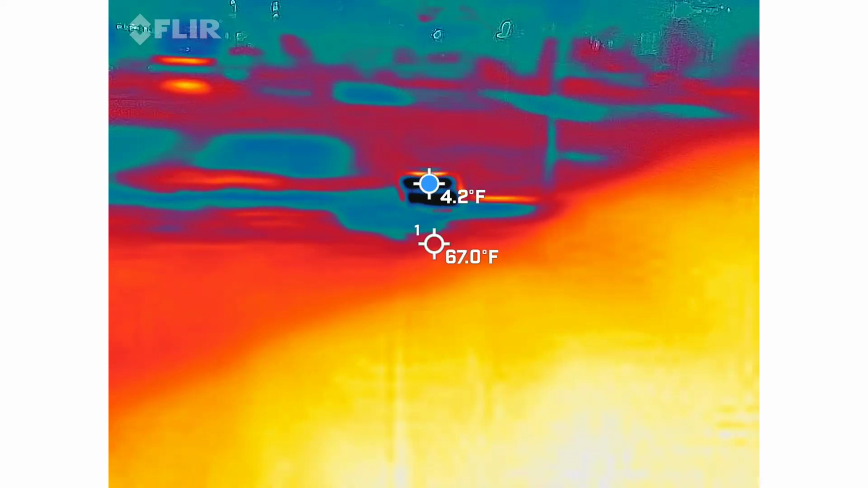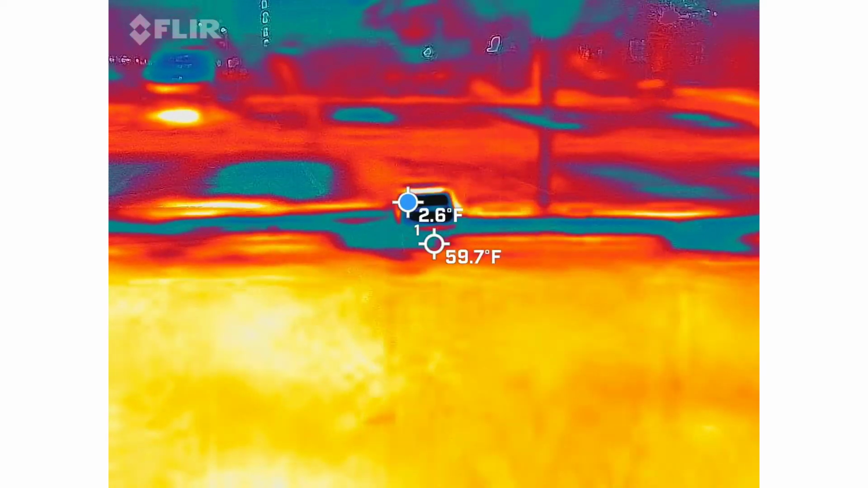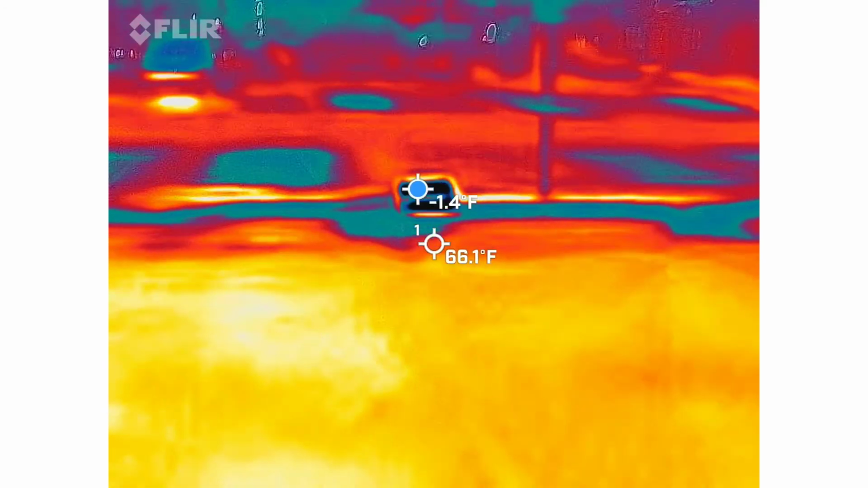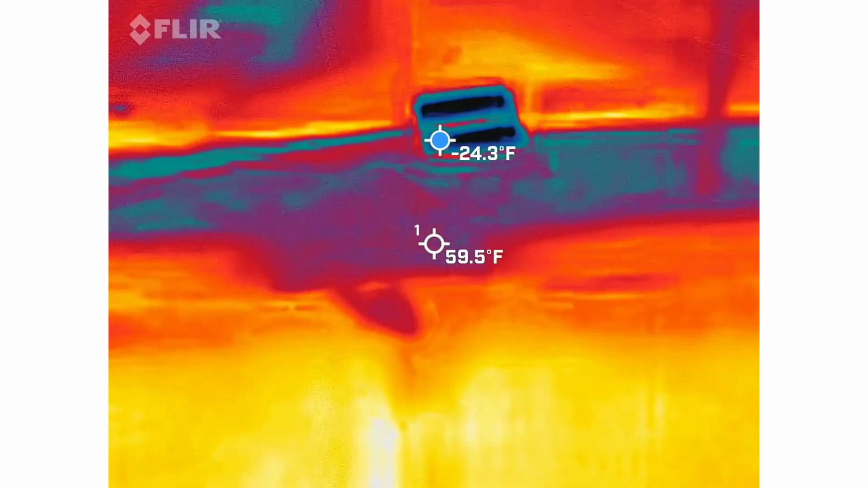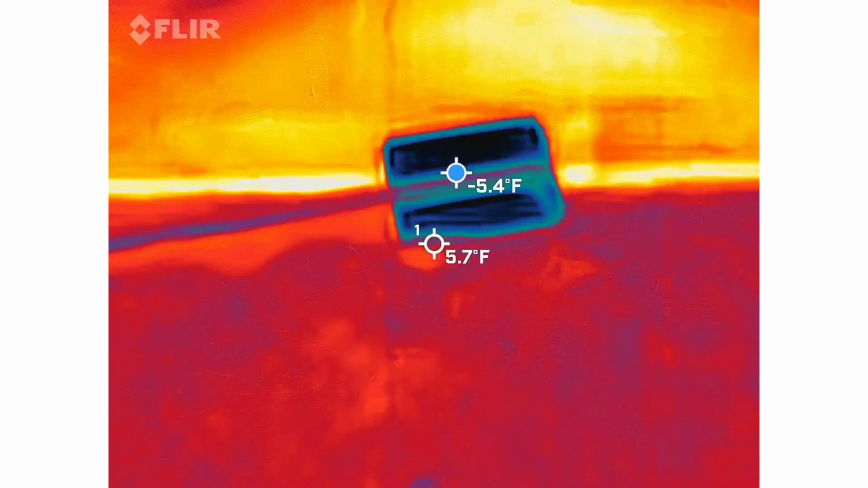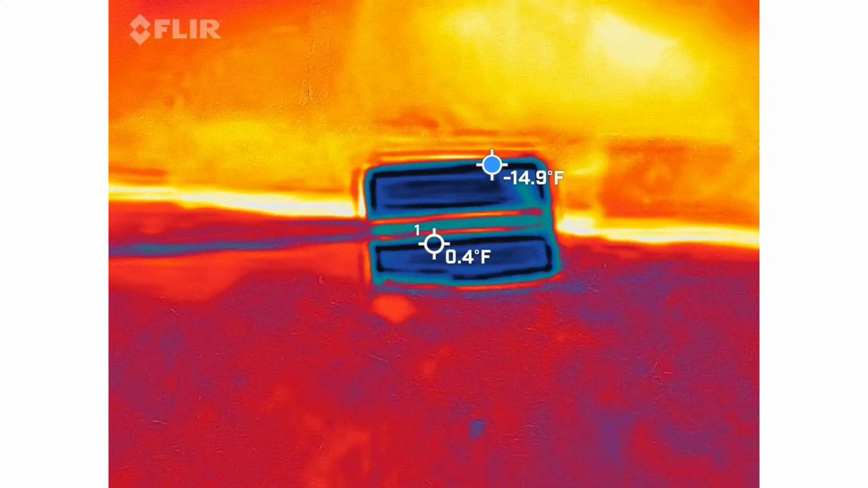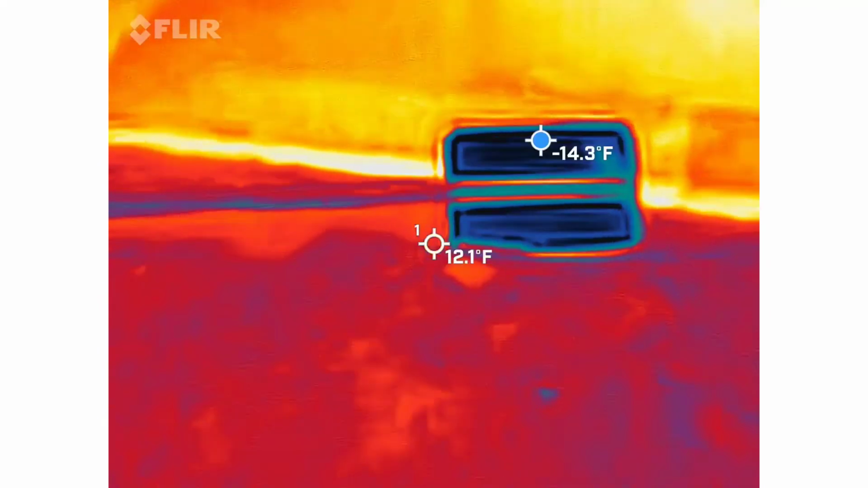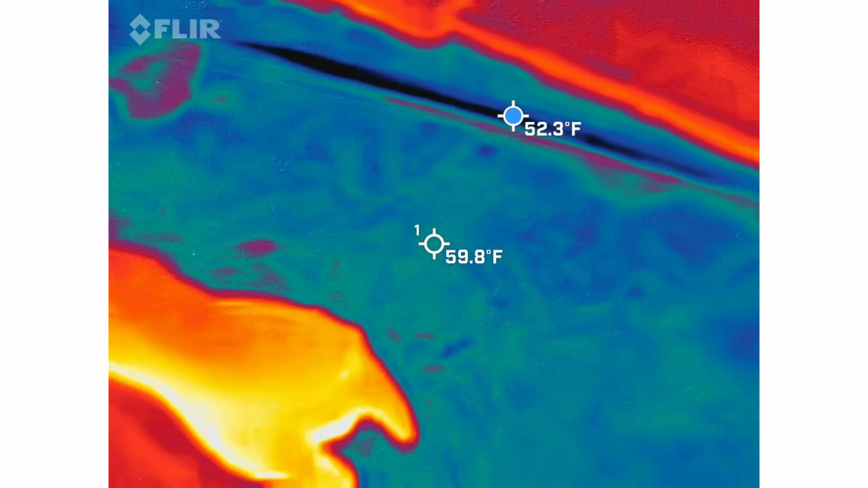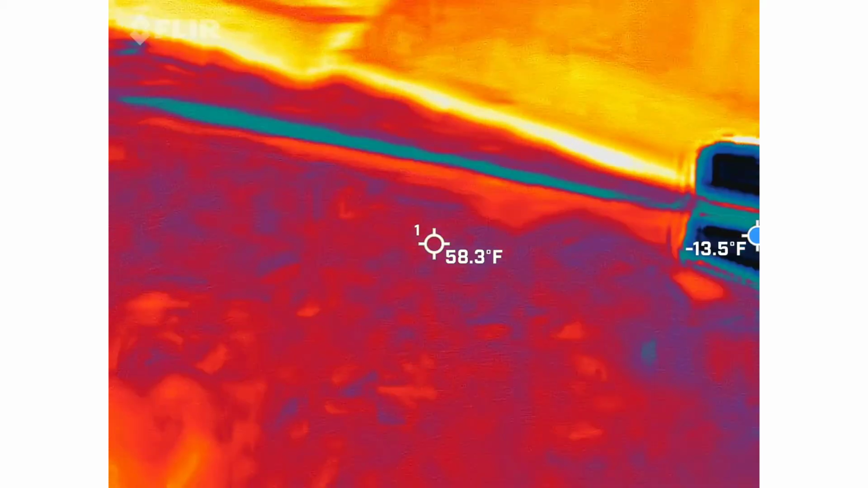Your fingers anyway, just so you know. There you go. Get right on top of it, because right now it's reading negatives. And what's it saying the ground next to it is? Go ahead and move your camera. Perfect. So it's saying the ground is 60. That seems a little low.